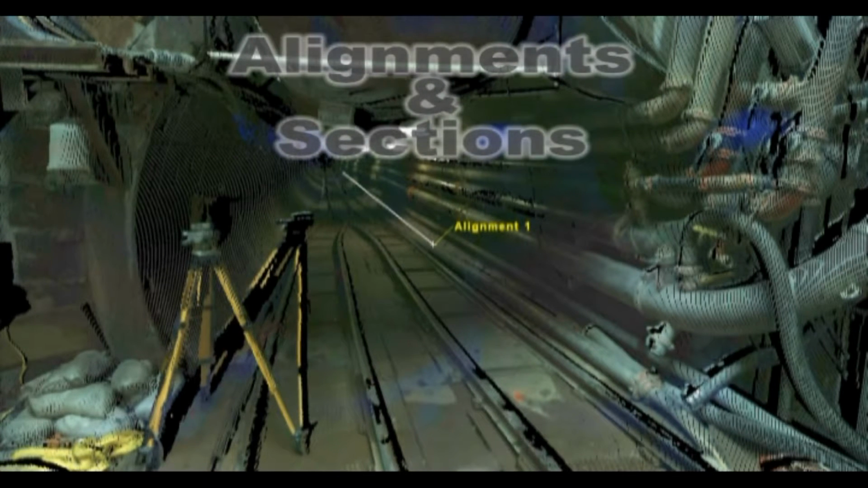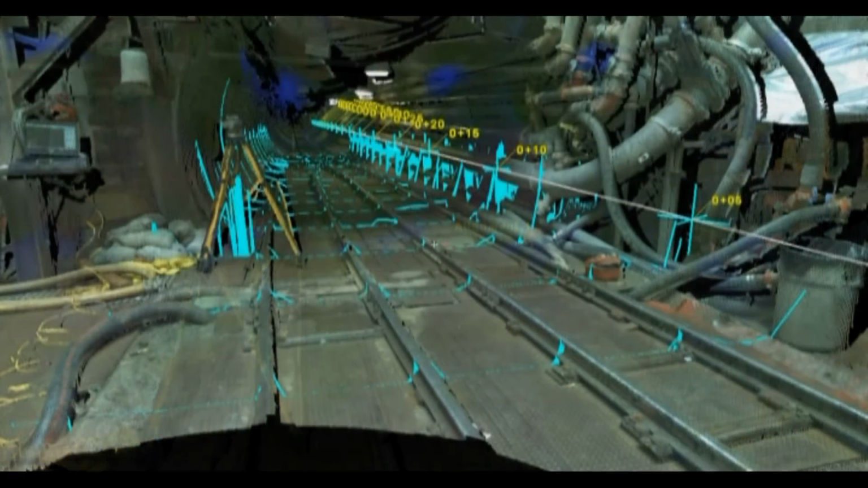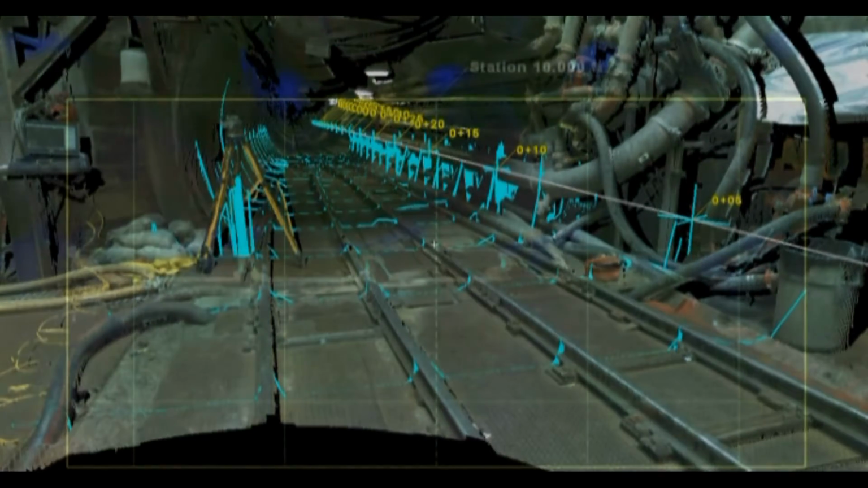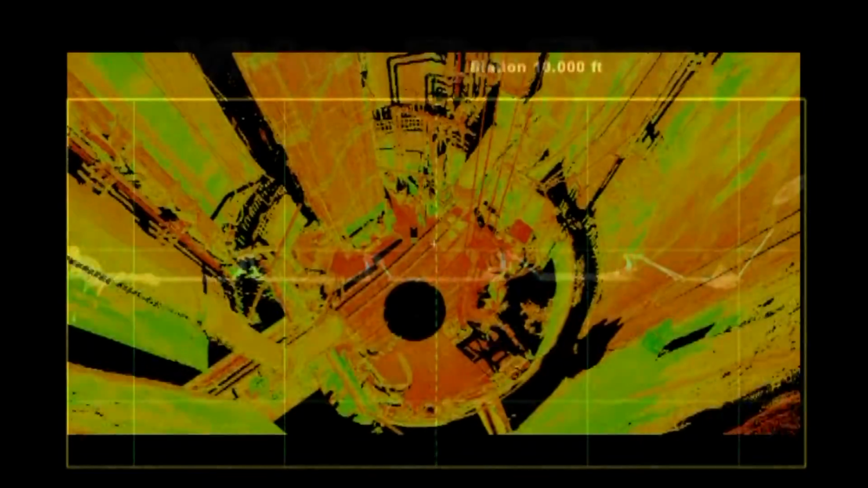Alignments and cross-sections. Horizontal and vertical alignments can be either created within the point cloud or imported from an external source. The alignments are then used to generate cross-sections and profiles or to relate scan data to the station and offset information in the site plans. These alignments and sections can be imported and exported directly to and from CAD to help create and harvest information relating to surface elevations and to reduce the amount of data transferred.